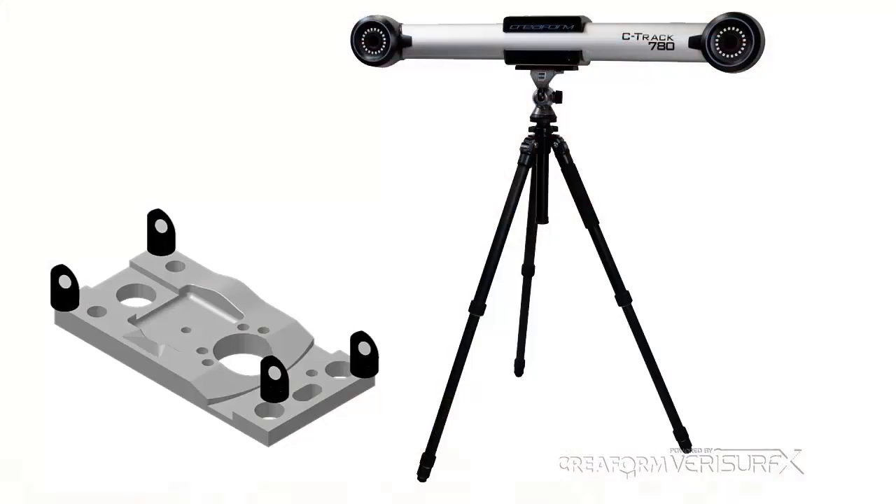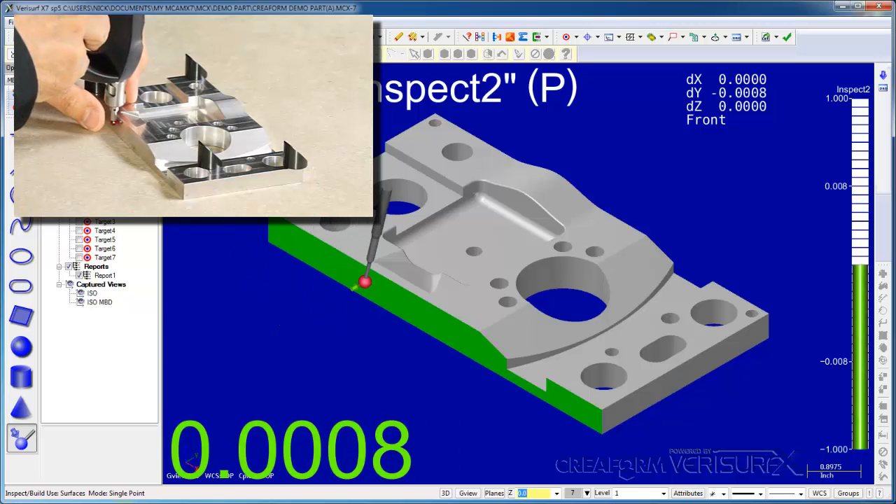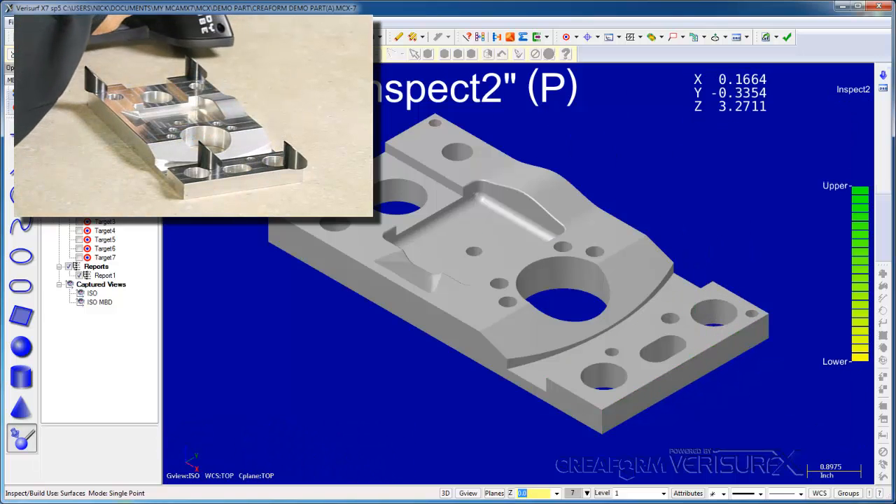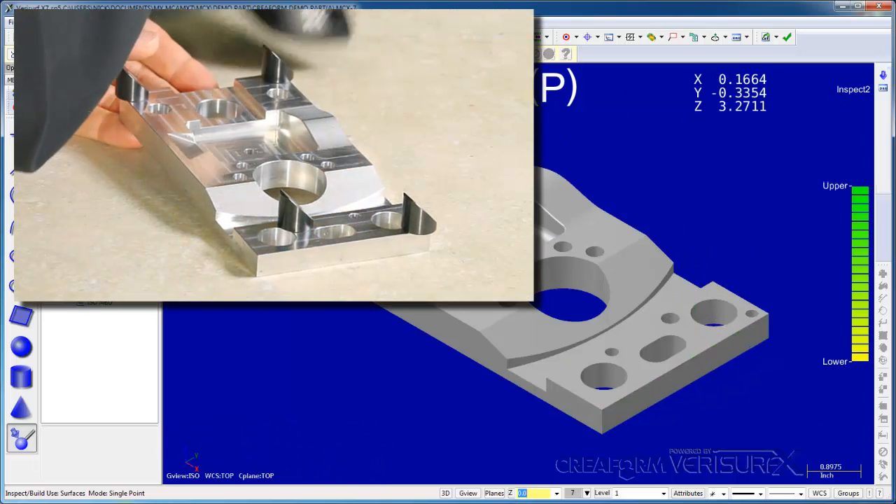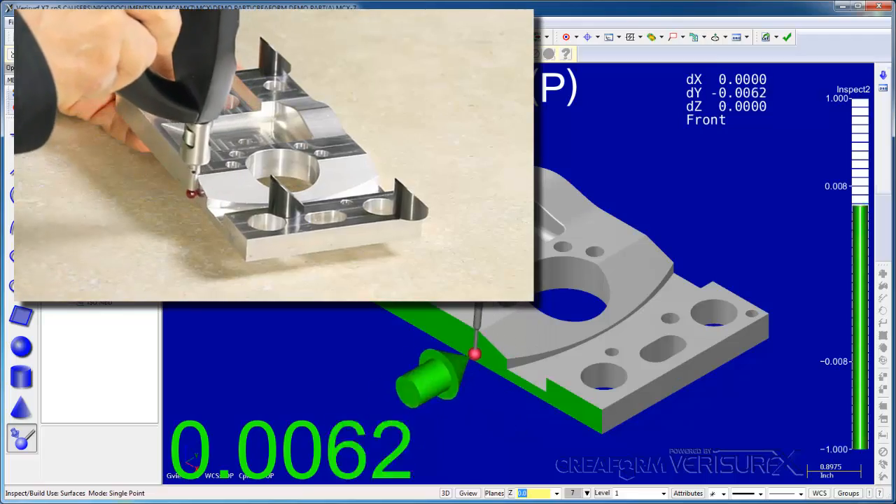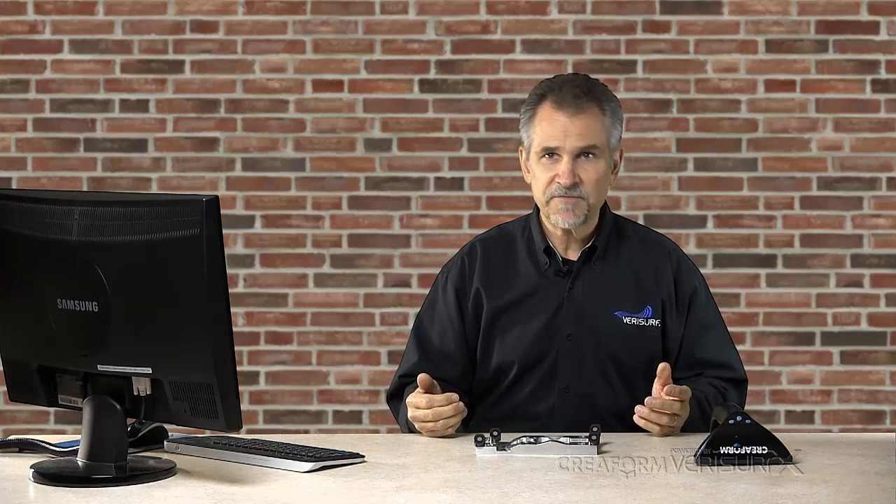The HandyPROBE eliminates this problem by tracking the part in real time using the cameras on the C-track sensor. We refer to this as dynamic referencing. If I place reference targets on the part, the alignment is restored automatically. In practice, we could simply hot glue or otherwise fasten the targets to the part. Anyone familiar with articulating arms or laser trackers will realize that dynamic referencing simplifies or eliminates the need to leapfrog.